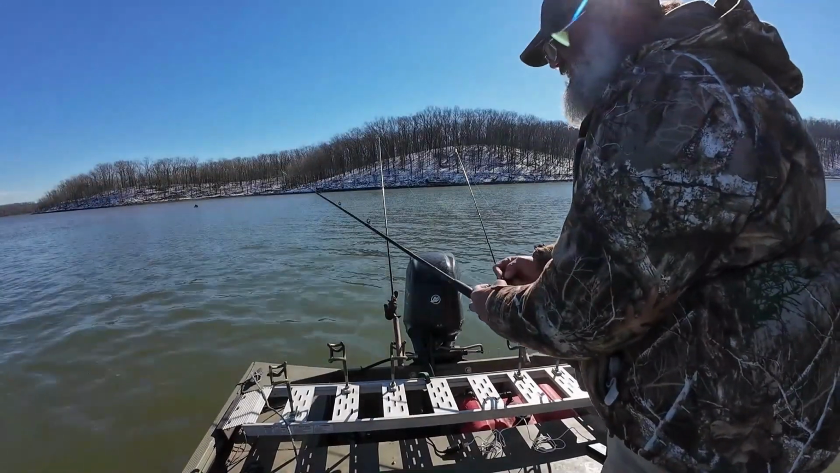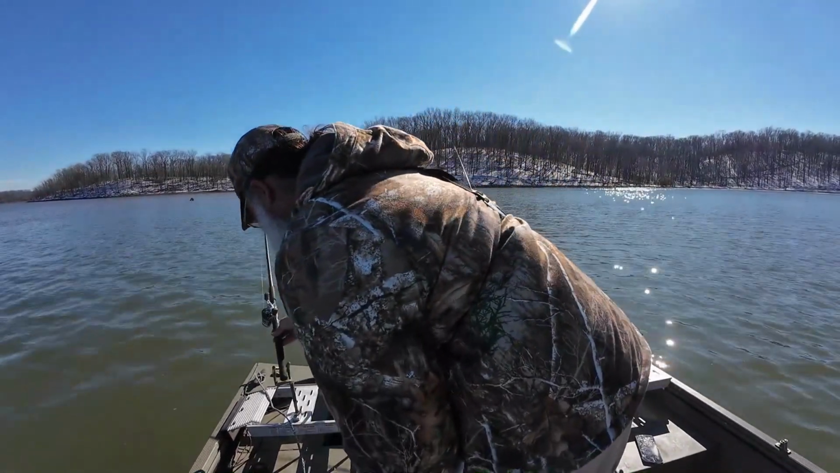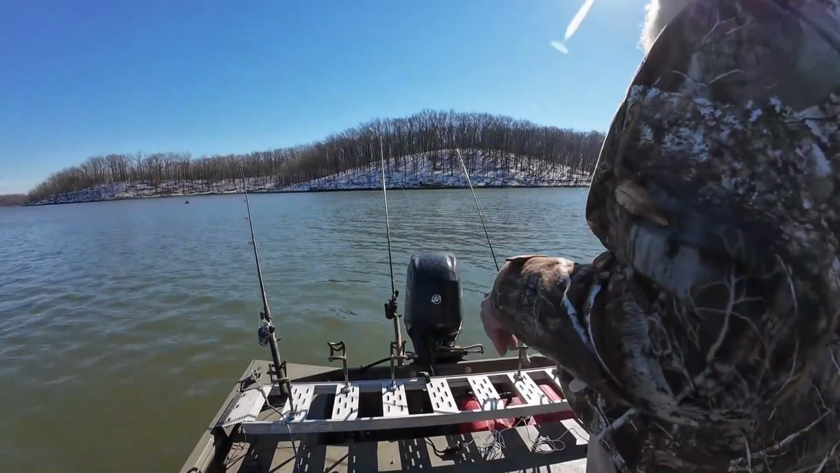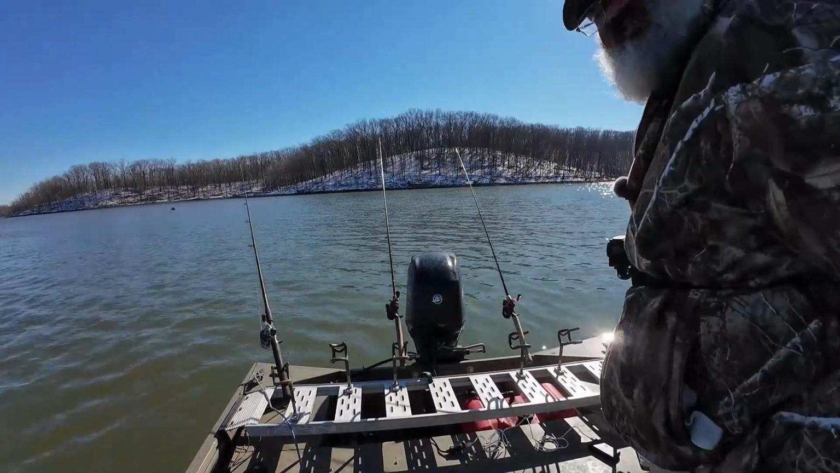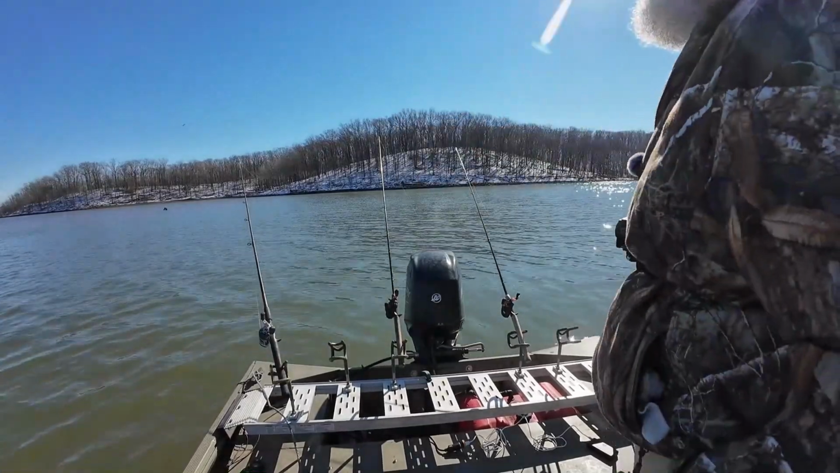And we will find fish today, though I don't know that we'll be able to keep 3 poles out there. Whether or not we'll be able to do it here is yet to be determined.